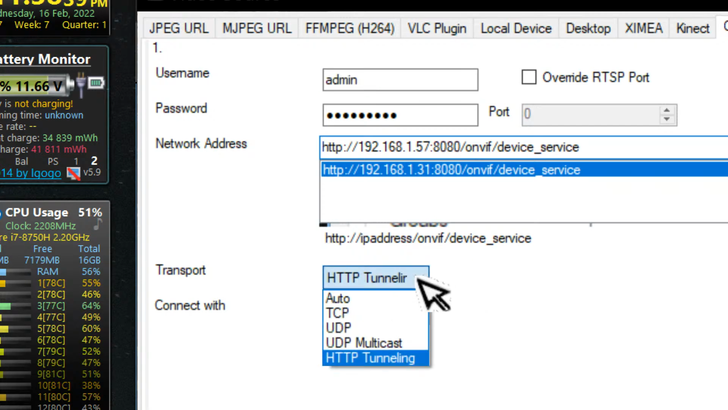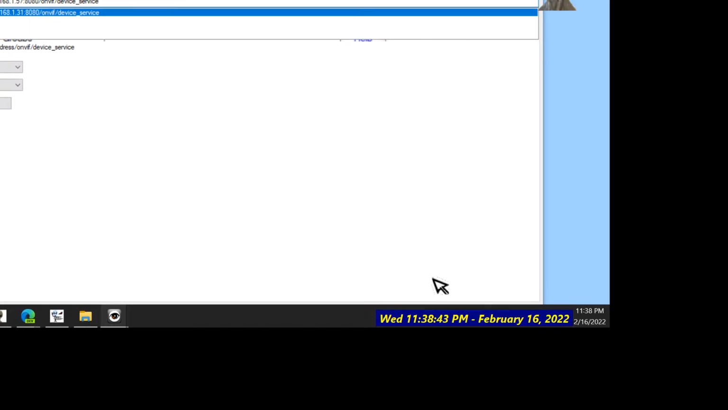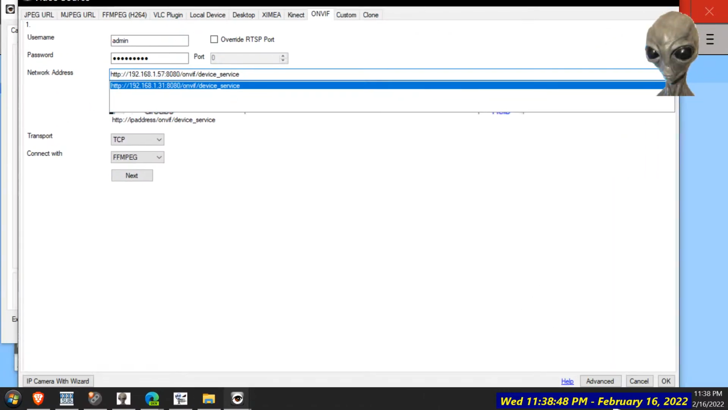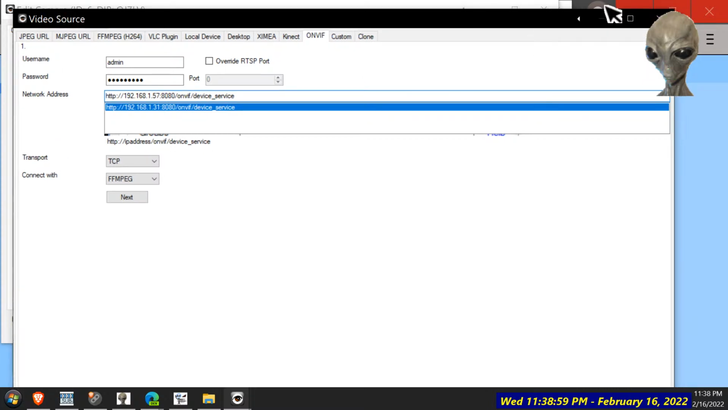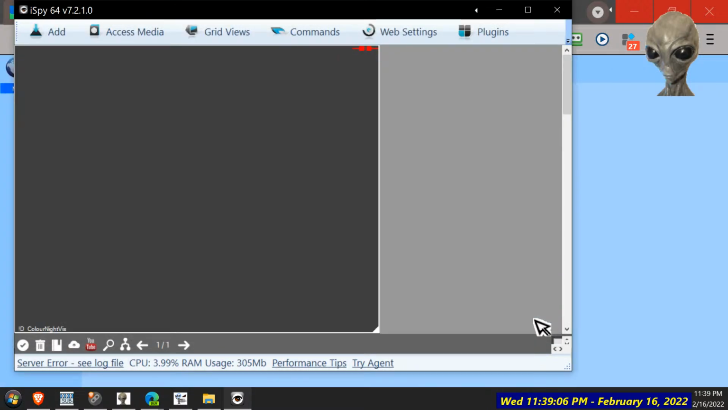Alright, so they changed. TCP. Everything is the OK button. Yeah. Doesn't quite fit on. Stupid sizing, I tell you. Because I set Windows 10 to 150 DPI, you see. Finish. Should be back to normal. You screwed it up.